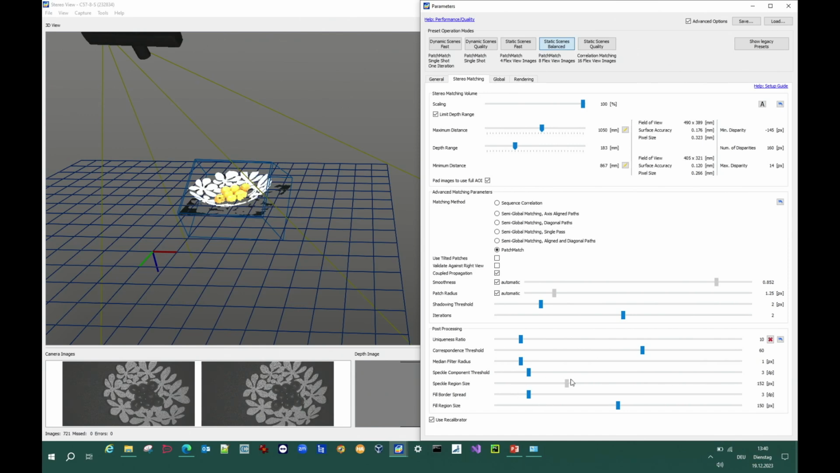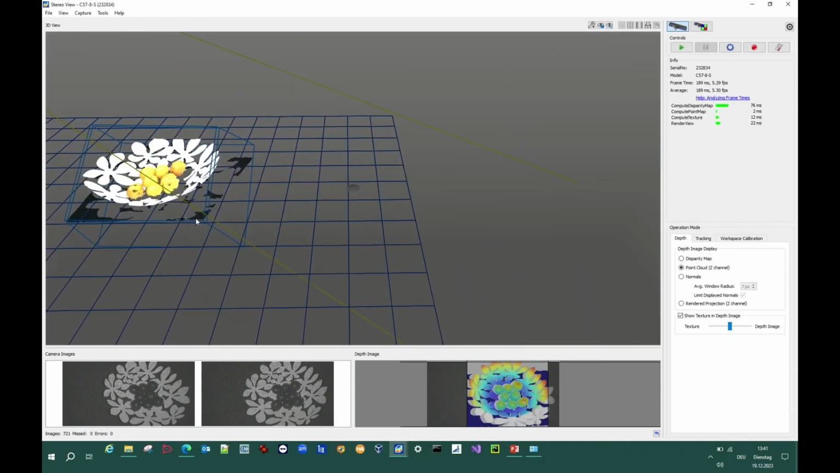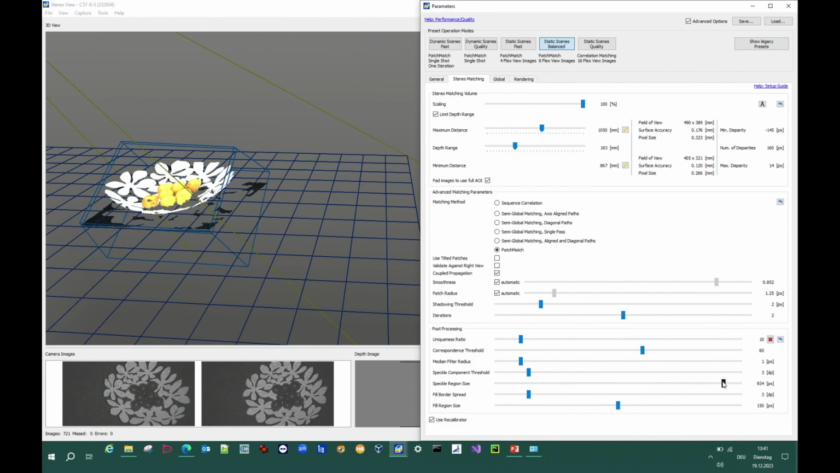So I can just set it to a large value, and here the data is quite good, so you don't see very much happening. But in some cases you have here like small snowflakes everywhere, and then you can delete this using the speckle region size slider.